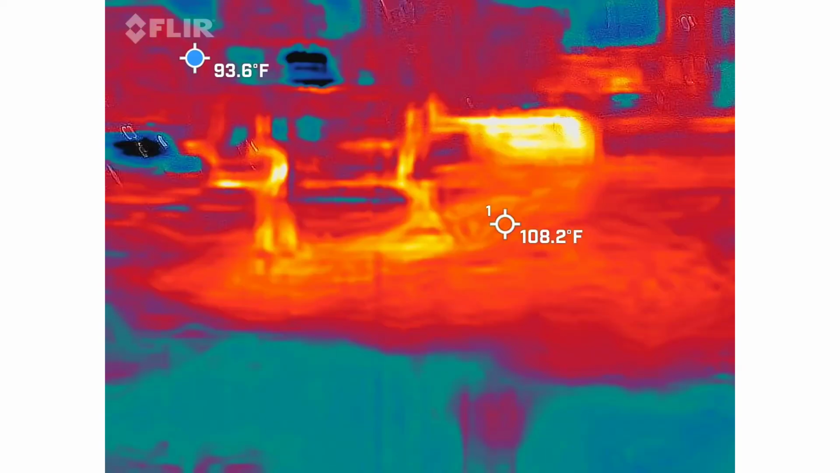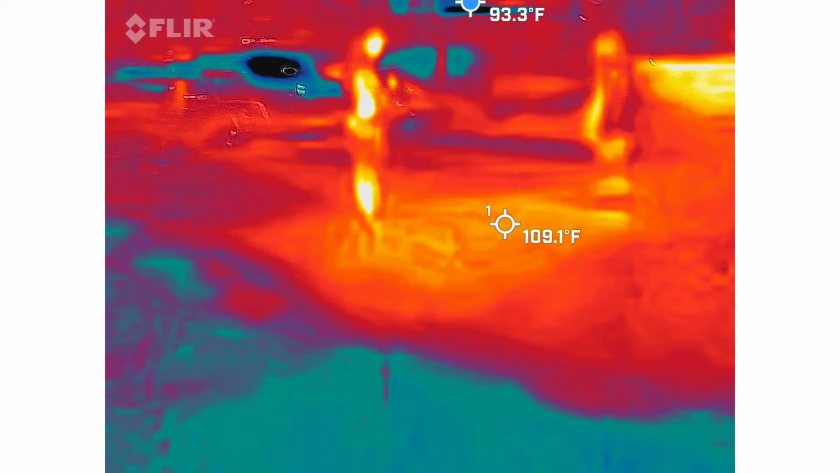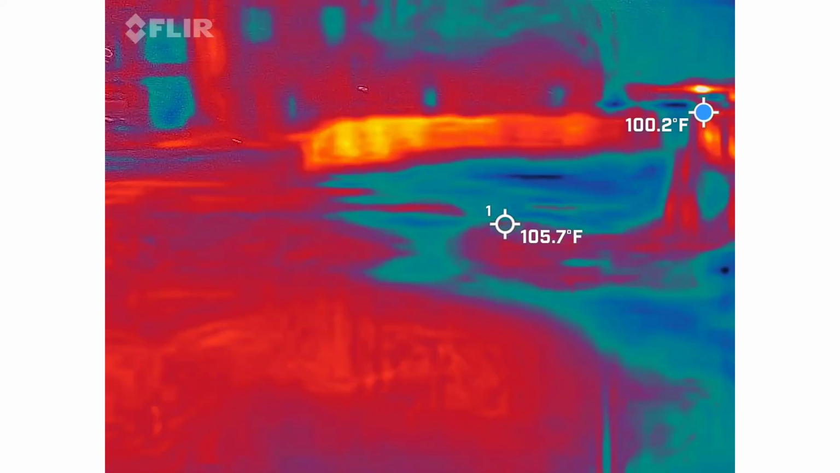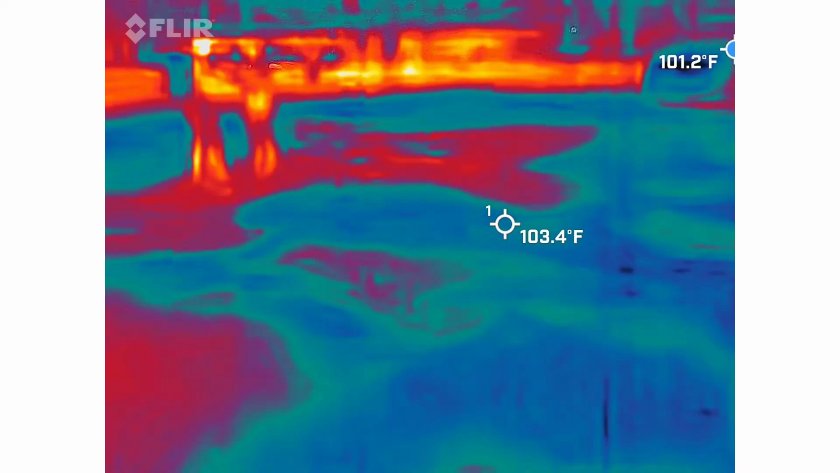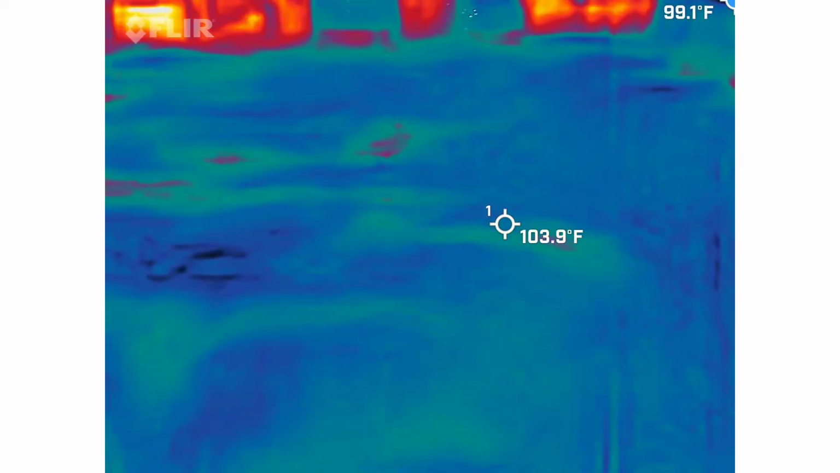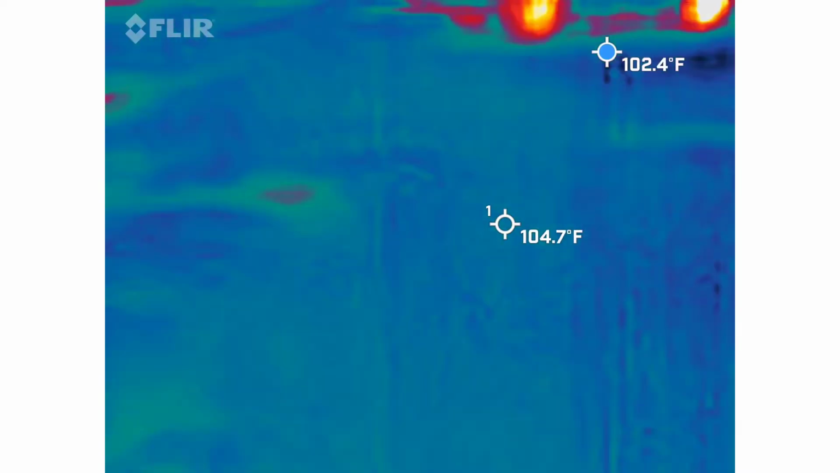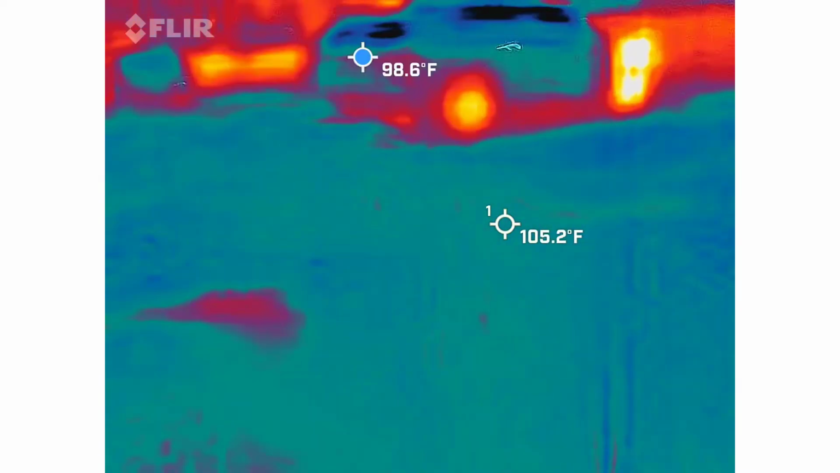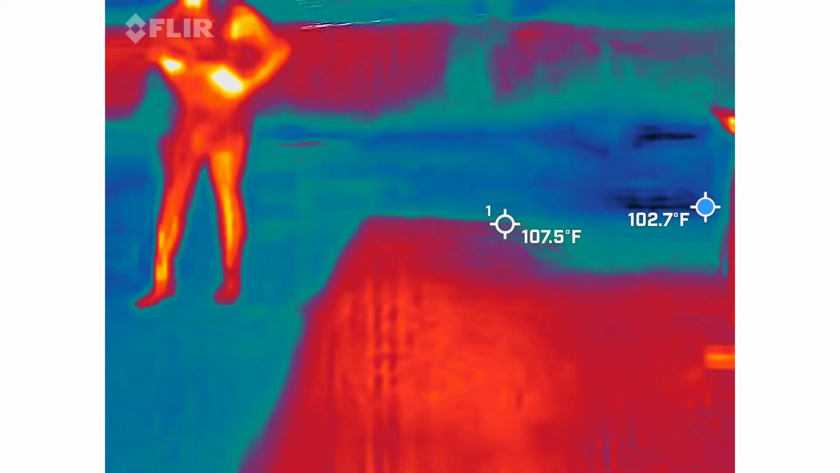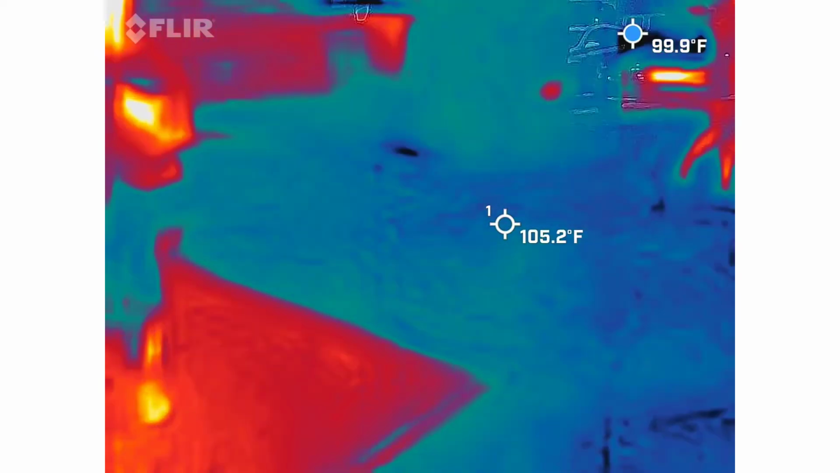Can you tell me what president was at your funeral? What president was a pallbearer at the funeral? Can you tell me if my wife will be quiet? See any black spots? Nothing really.